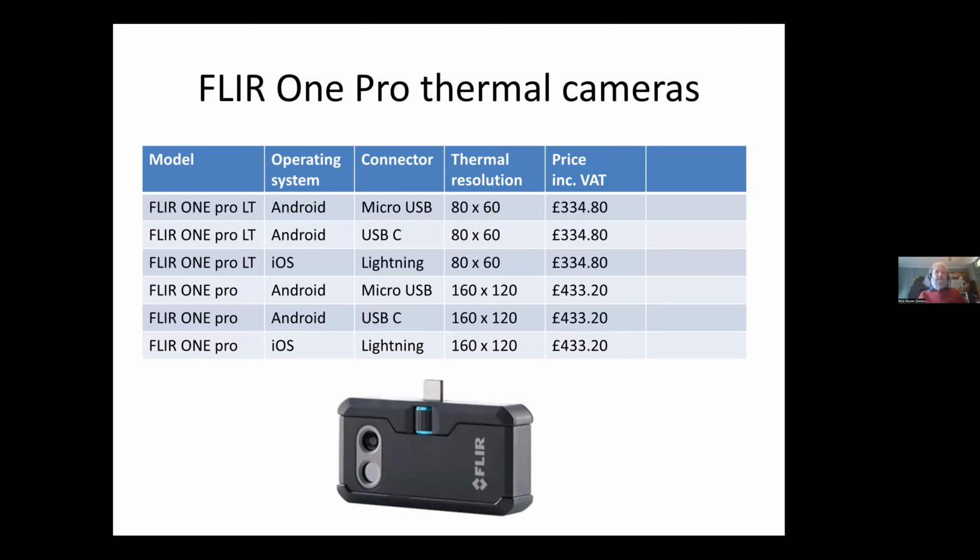There is a low resolution trio, which only has 80 by 60 pixels, and the higher ones at 120 by 160 pixels. And it has different connections: if you have an iPhone, there is an iOS Lightning connector. And if you have an Android phone, you may either have the micro USB or the Type-C USB.